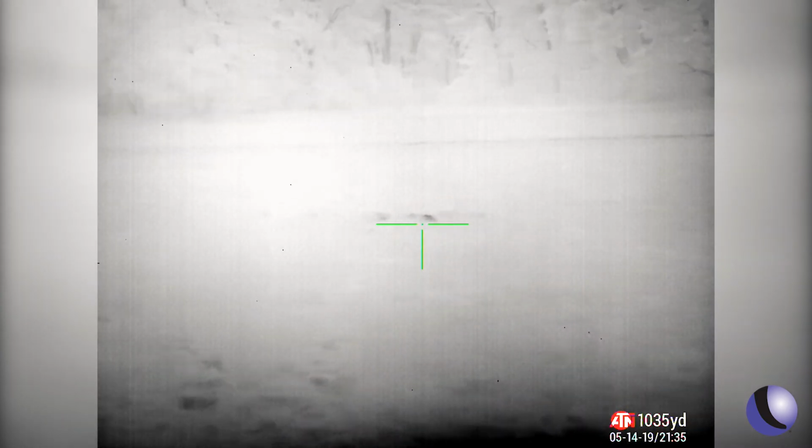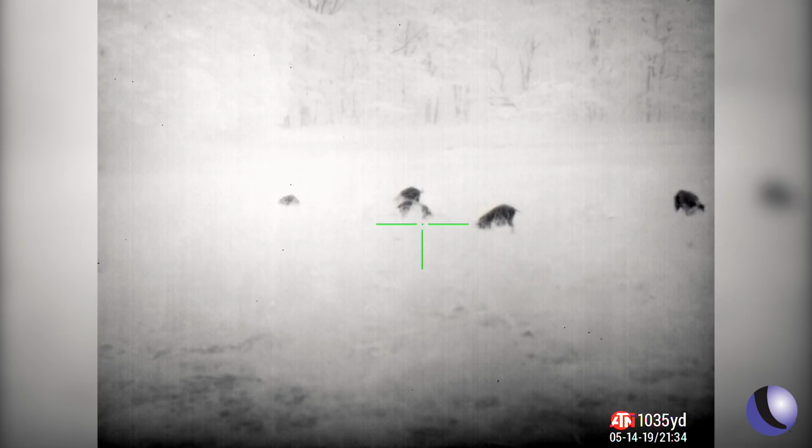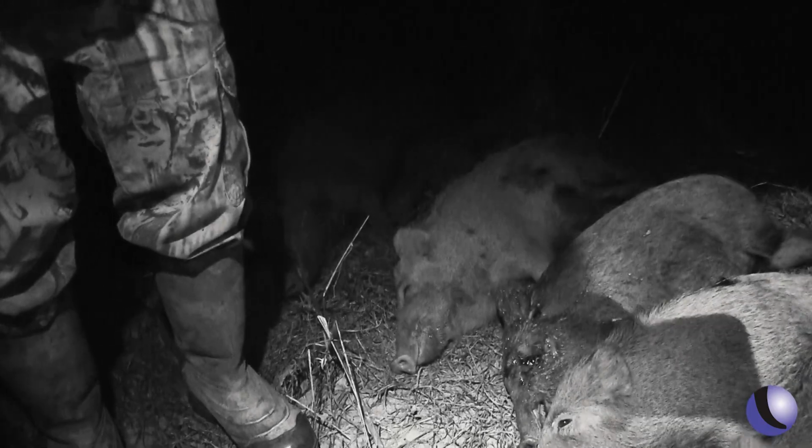I think we got all of them, huh? Nope. One more in the middle field moving. Not anymore. Initially, I think there were at least 8 hogs in here, and I know there's 2 here, 2 there, so 4. I think we've got 6 down, so we took out pretty much most of the herd. We set up the firing line, made sure everybody's safe, counted down, and started shooting. All hell broke loose pretty much at that point.